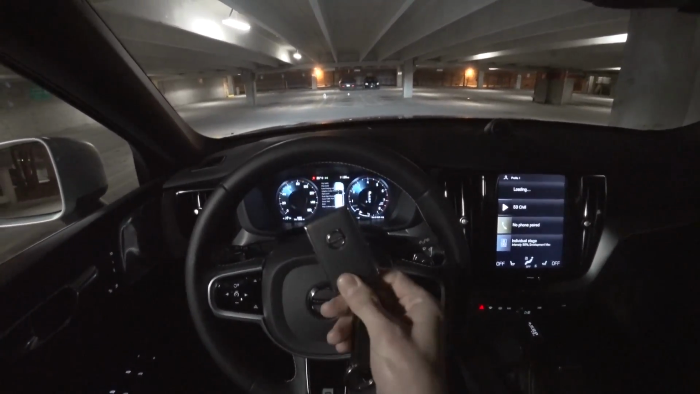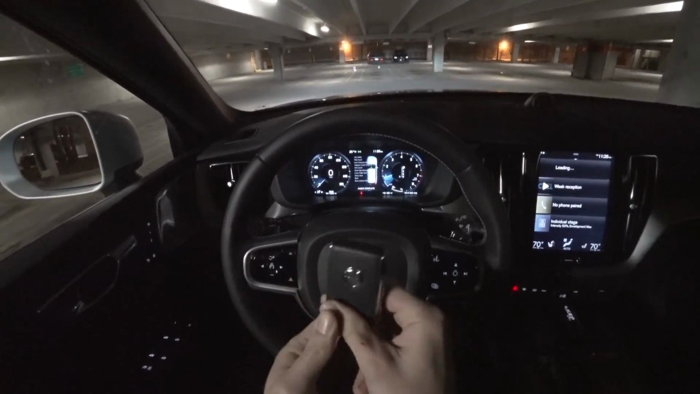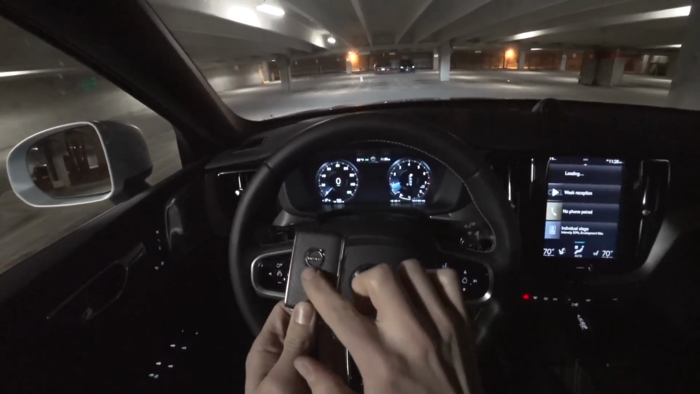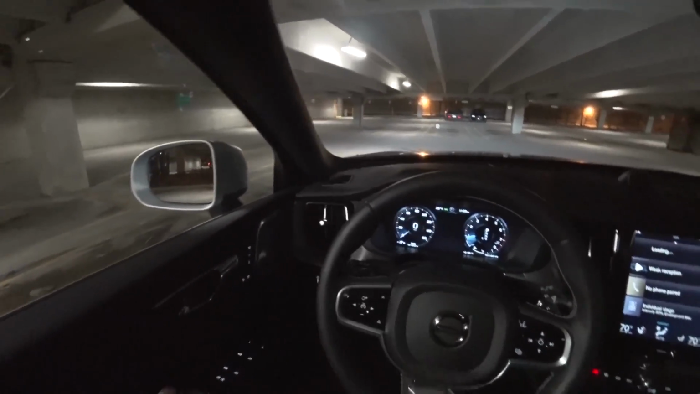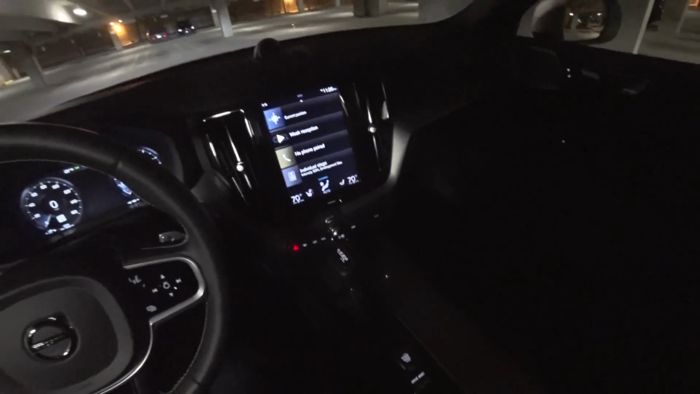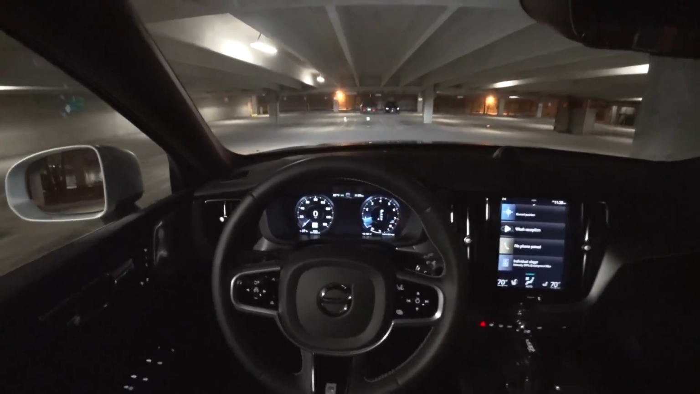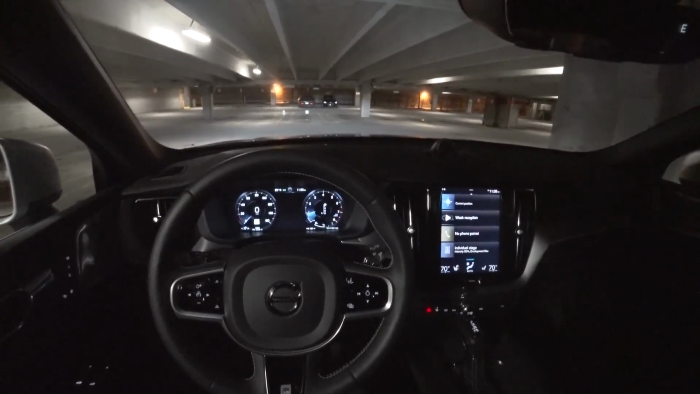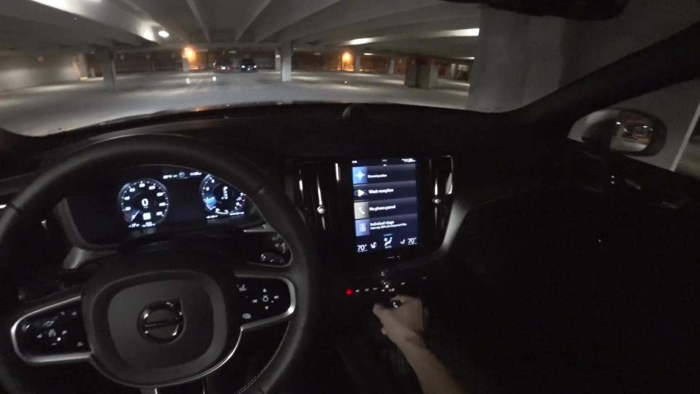Not sure if I mentioned this in my review, but this key fob is one of the best in the business. Wrapped in Napa leather, really soft, really premium, really quality piece. I love that some automotive manufacturers are finally paying attention to their key fobs, and Volvo is obviously doing it correctly.